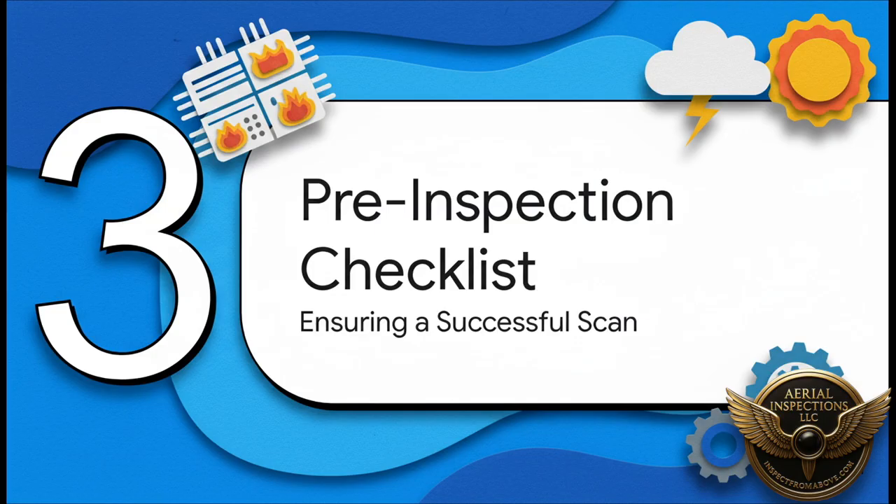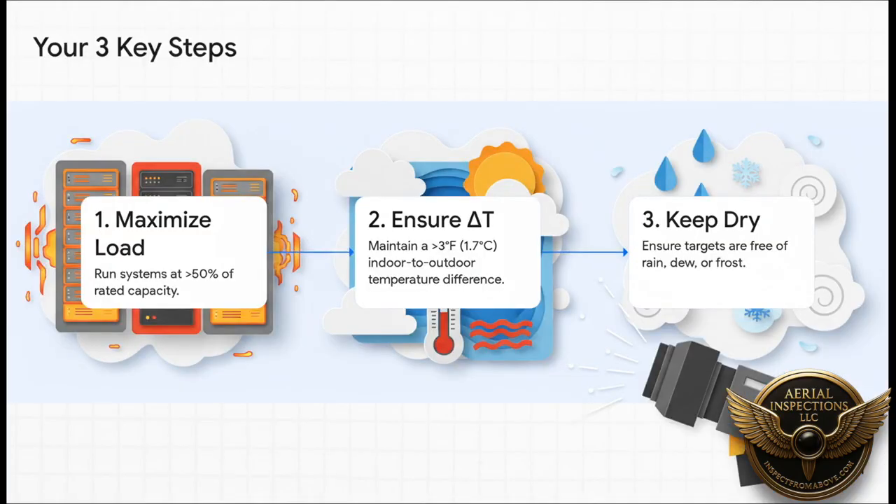So let's run through your pre-flight checklist. All right, these three things right here, they are absolutely non-negotiable. First, you've got to maximize the load. Run your equipment hard. We're talking over 50% of its normal capacity, so that any problems have a chance to heat up and show themselves.